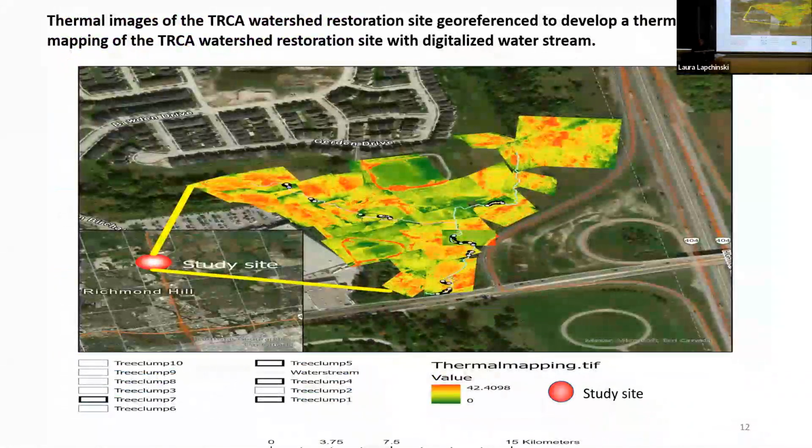I developed this thermal map view of the drone images using ArcGIS Pro software. This is the map of the TRCA water restoration site, and you can see the blue line is the stream, the green part is the lower temperature, and the red indicates the higher temperature.